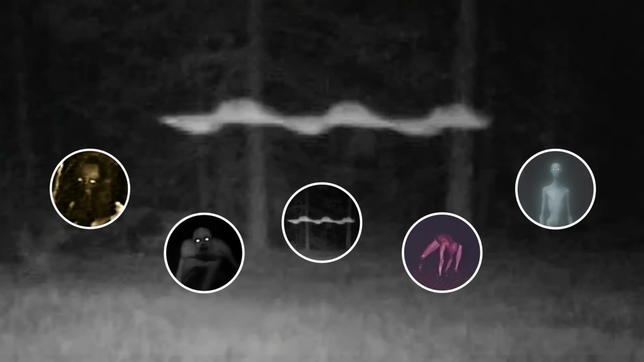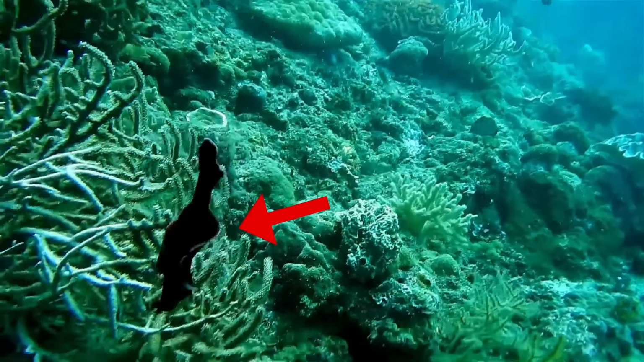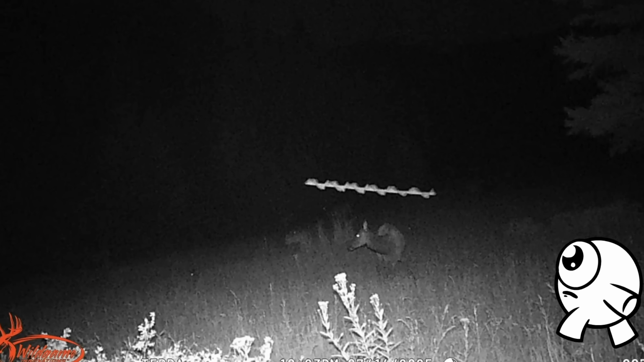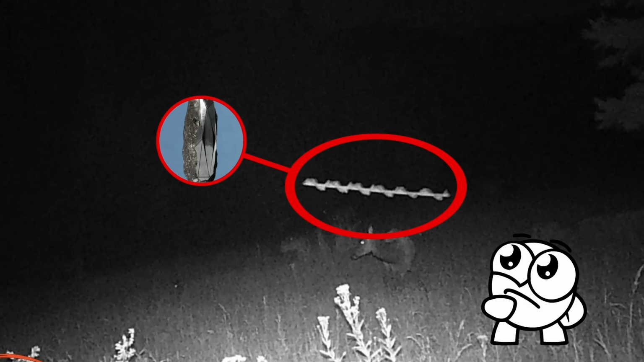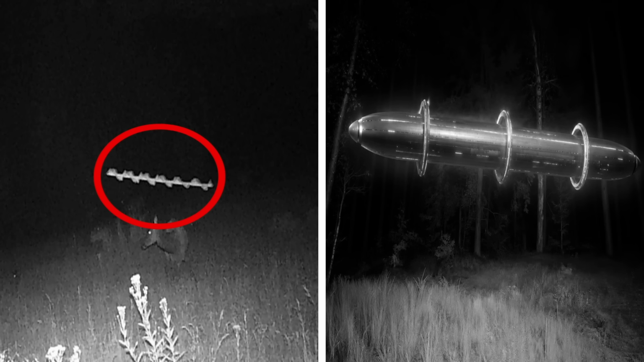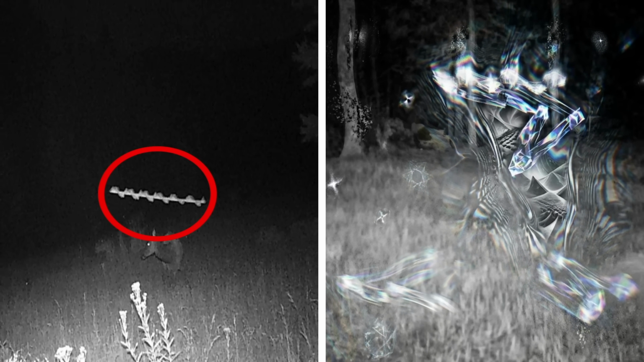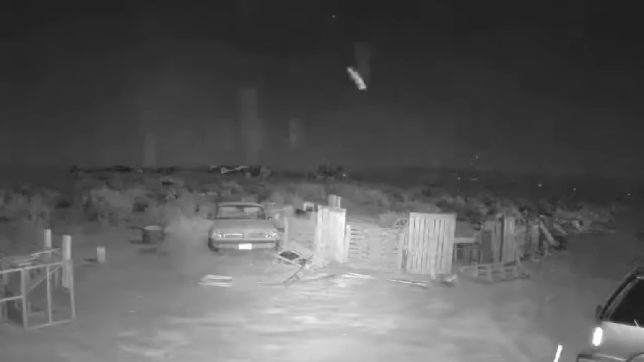One theory about air rods is that they're a type of cryptid that moves through the air like a sea slug that can only be caught on camera. Others believe that the air rod may be some sort of alien artifact like a spacecraft, or interdimensional entities passing briefly into our world. However, unfortunately for our believers out there, there is actually a pretty mundane explanation for air rods. They're most likely just insects.